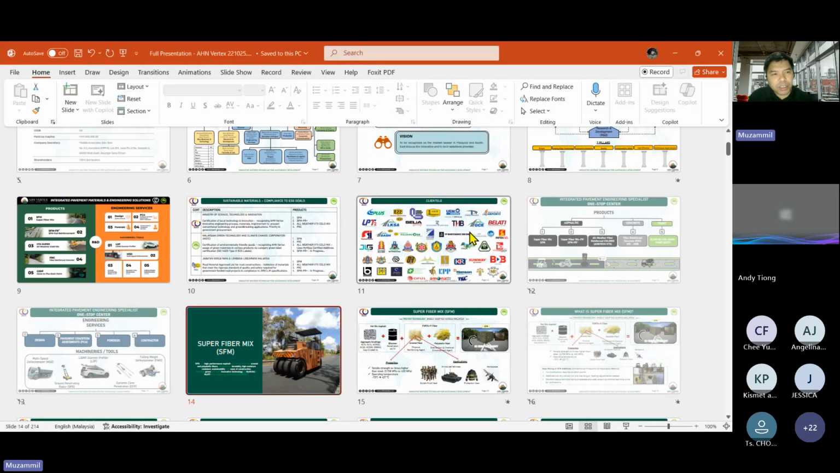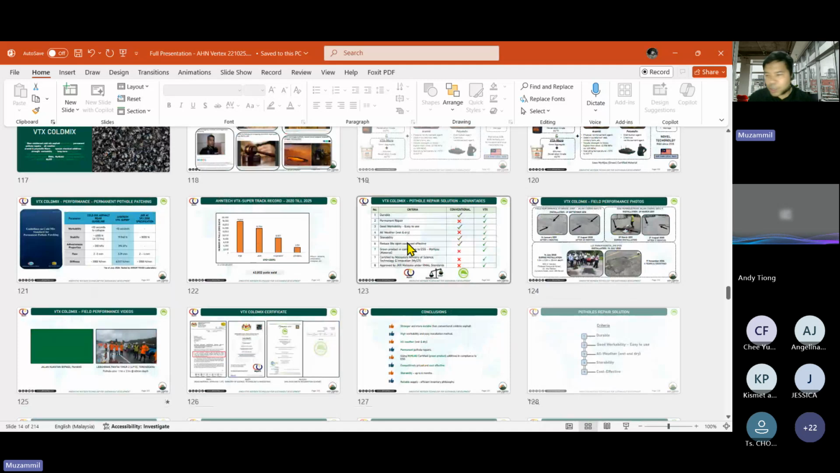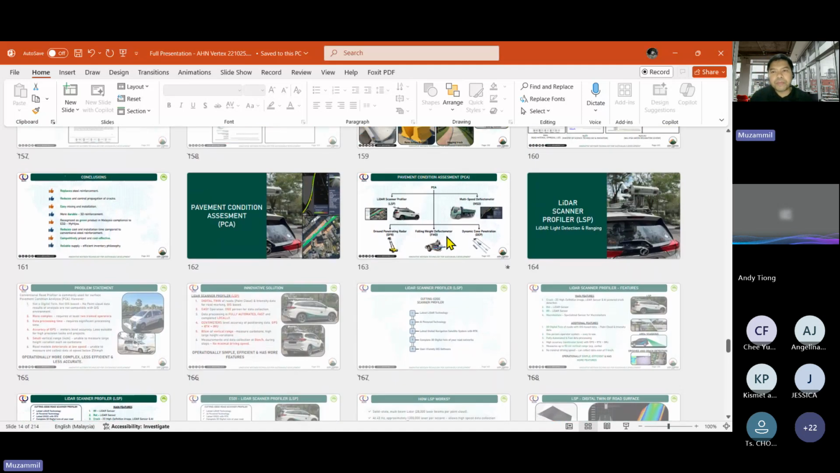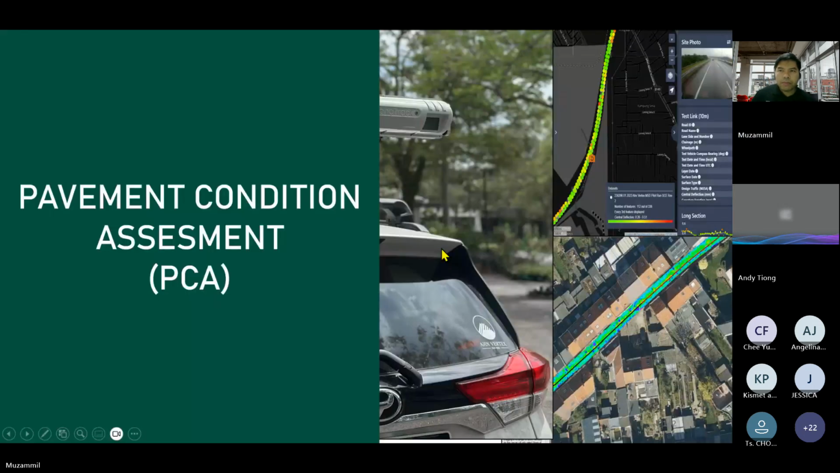So let me jump straight into the slides. As you can see, quite a number of slides in my presentation, I think it's 162 slides. I just want to check again, is the screen showing okay, Angelina? Yes, it's in full screen. Is it full screen? Yeah.